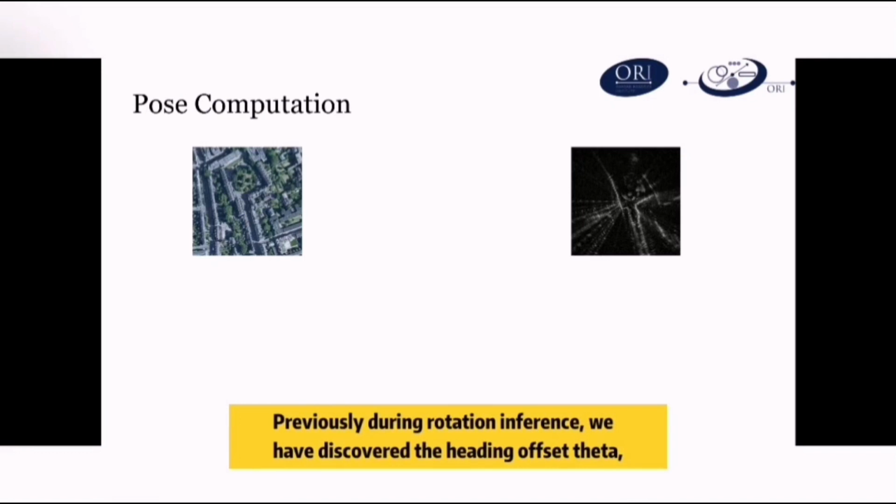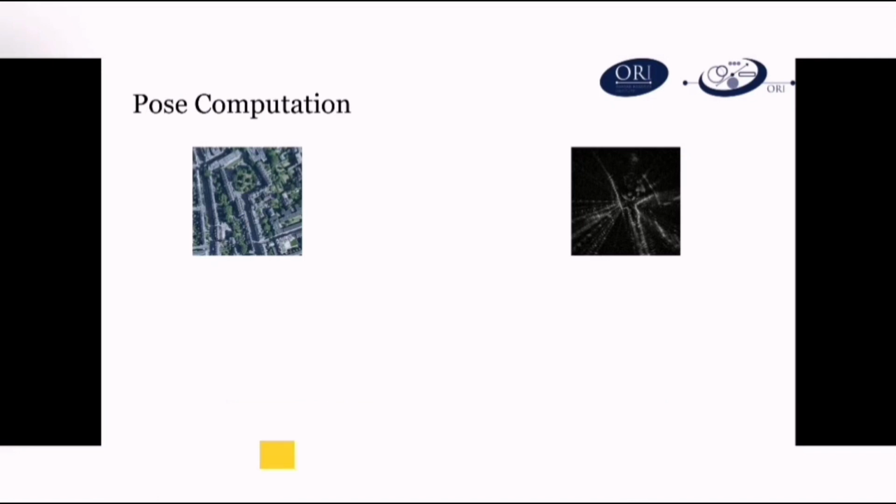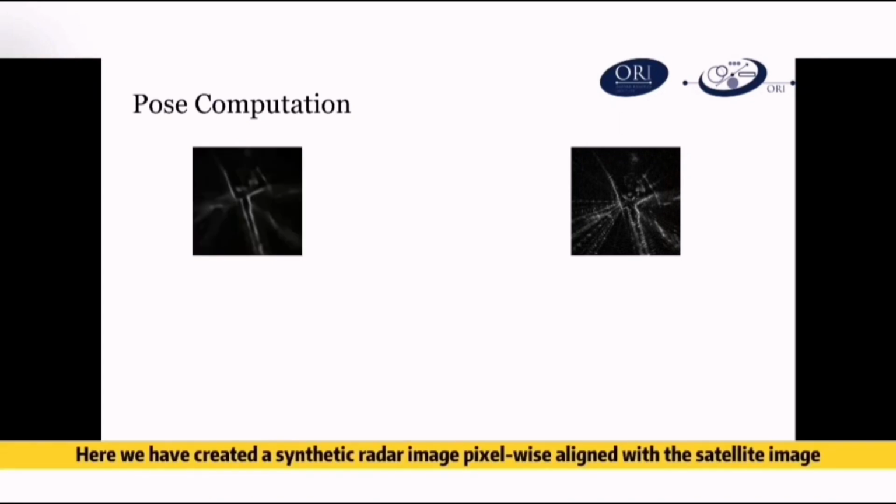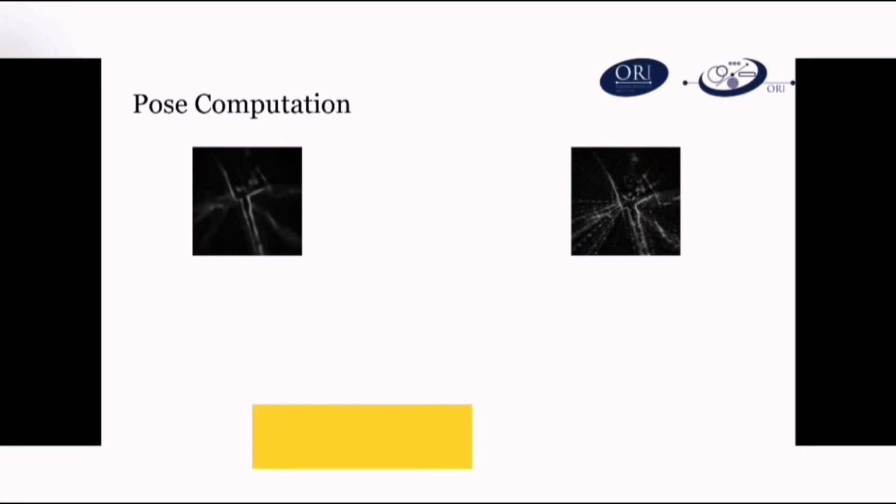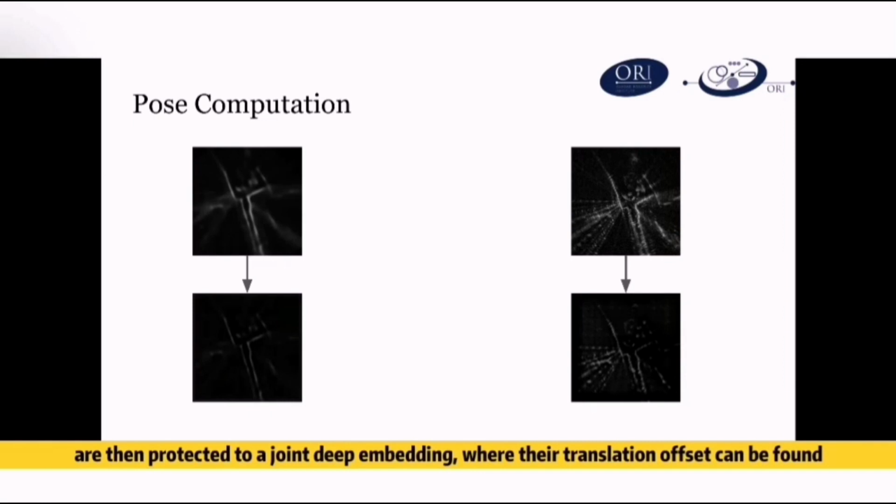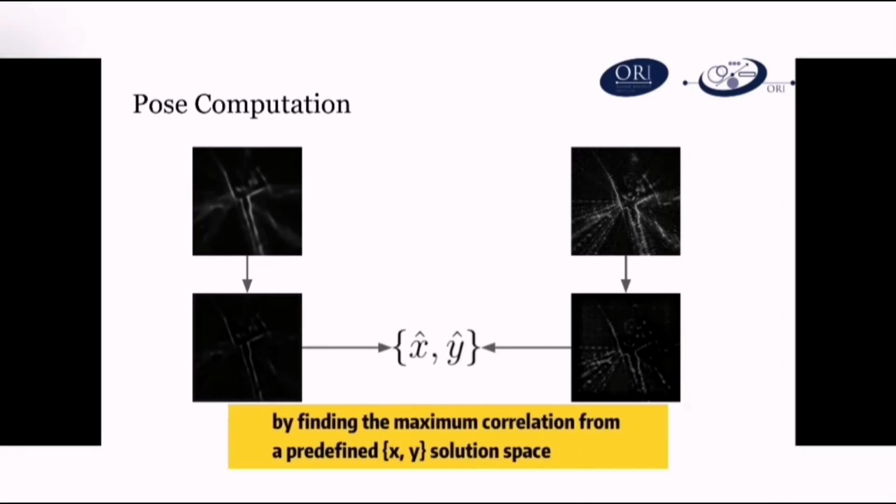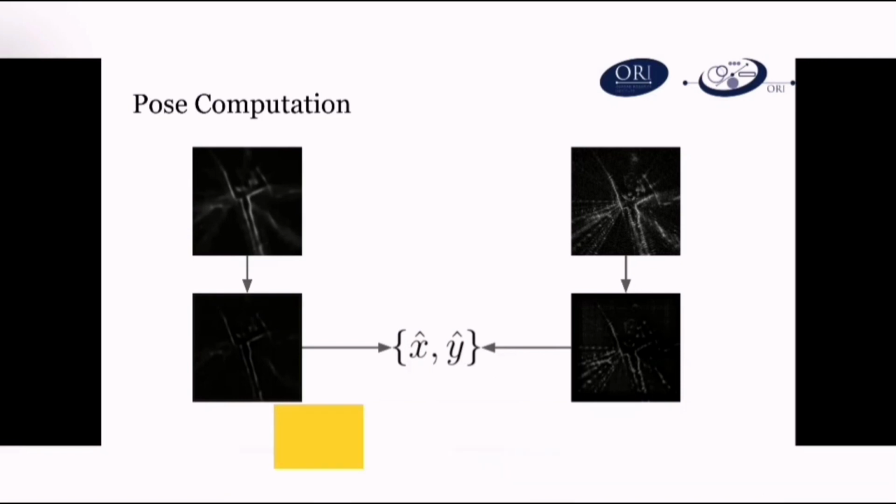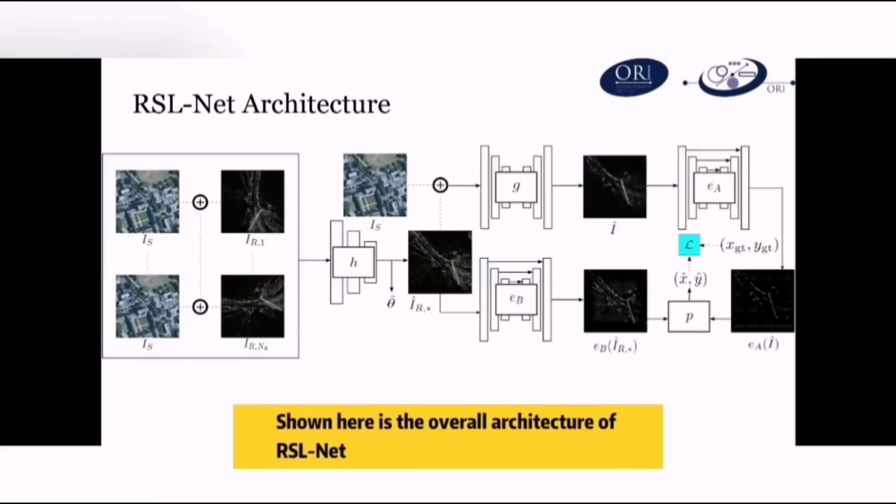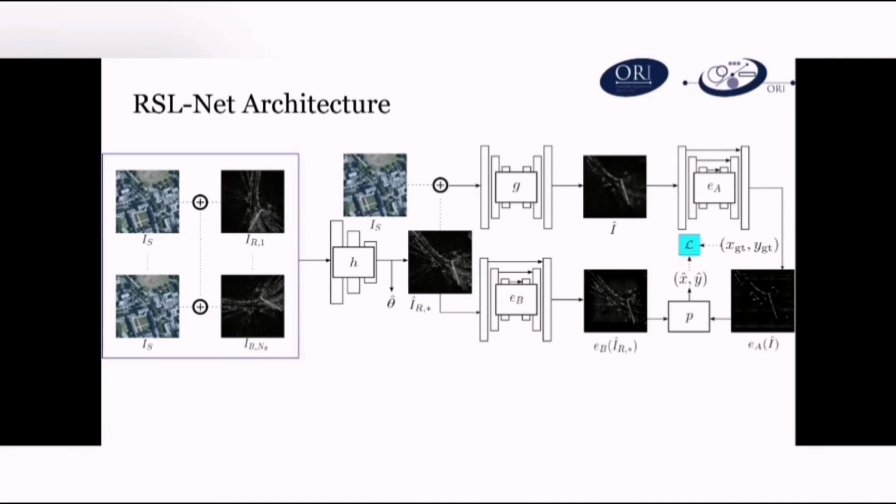Previously, during rotation inference, we have discovered the heading offset theta, but we still need to compute x and y. Here we have created a synthetic radar image pixel-wise aligned with the satellite image. The synthetic image and the rotation-aligned radar image are then projected to a joint deep embedding where their translation offset can be found by finding the maximum correlation from a predefined XY solution space. In practice, this can be done very efficiently in the Fourier domain. Shown here is the overall architecture of RSL-Net. We use UNet for learning the embeddings for pose estimation.